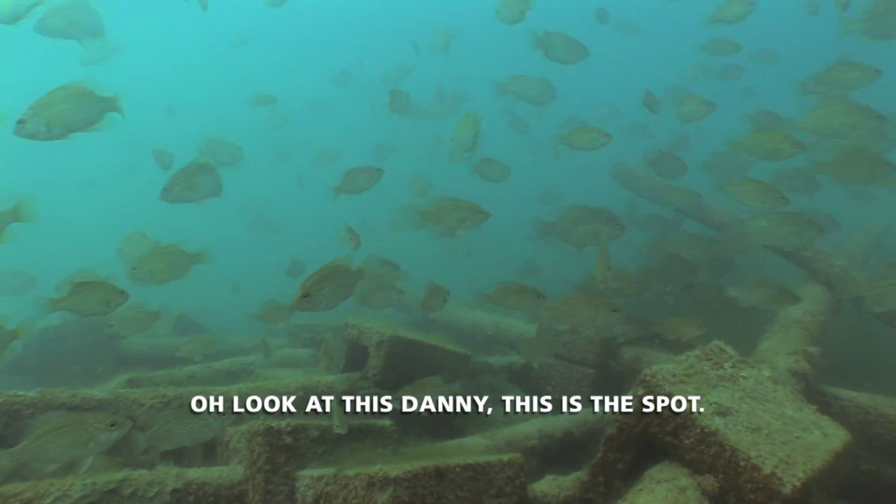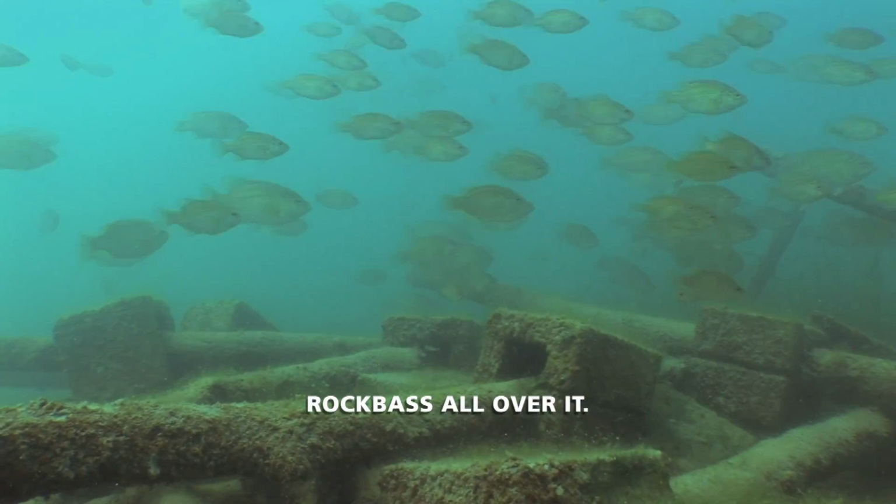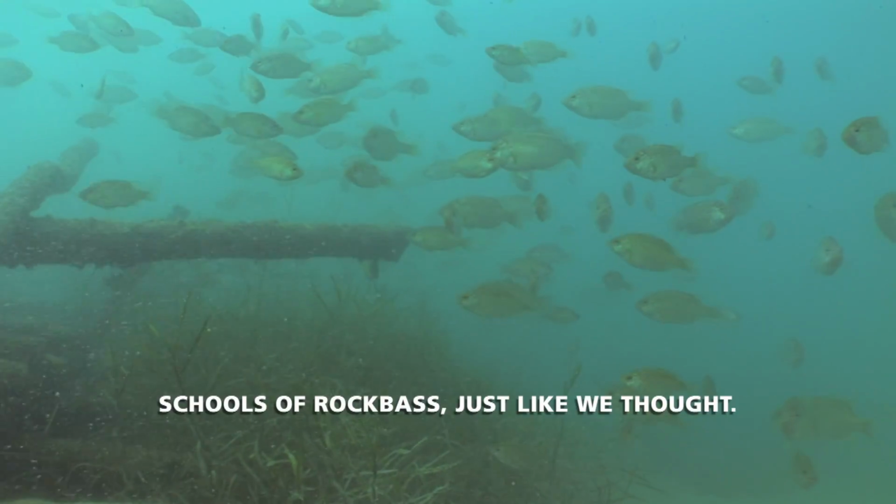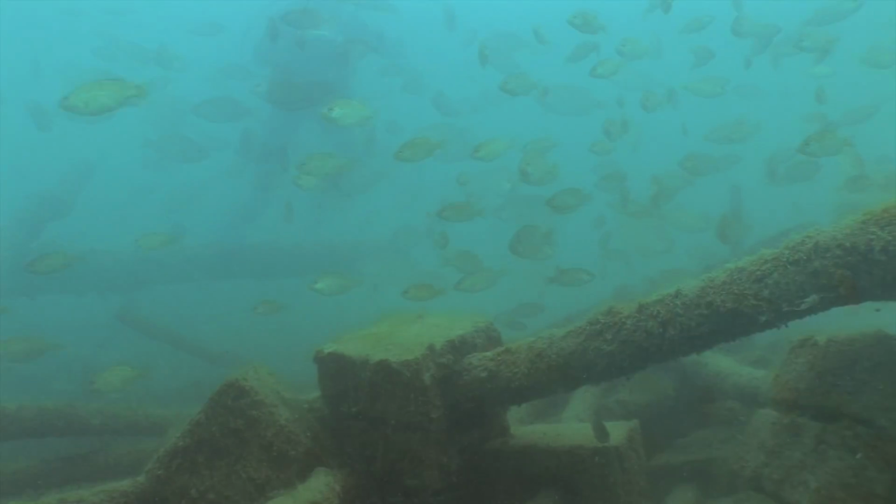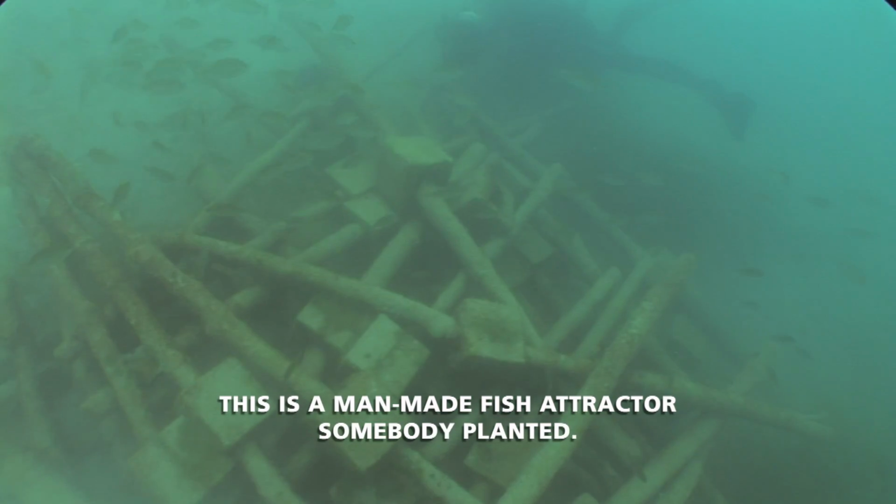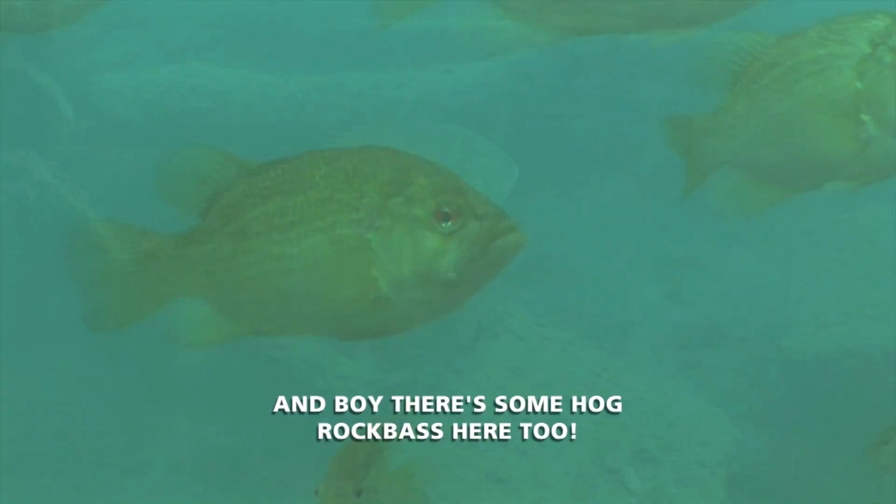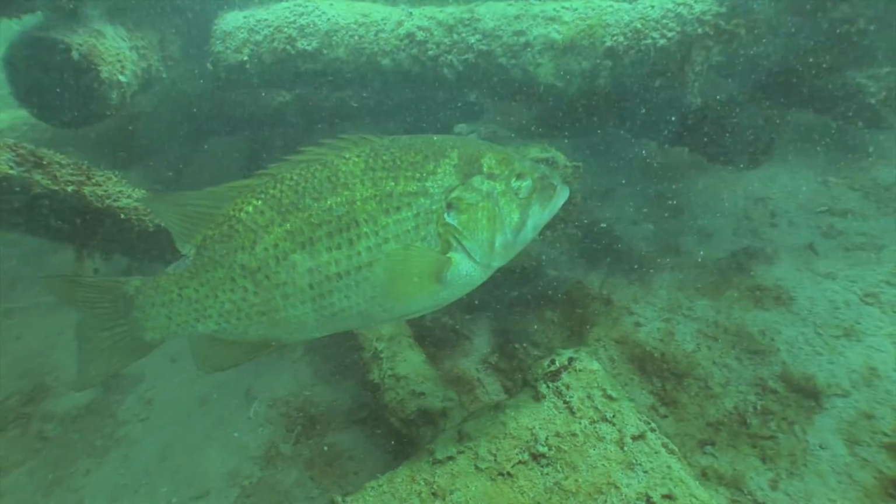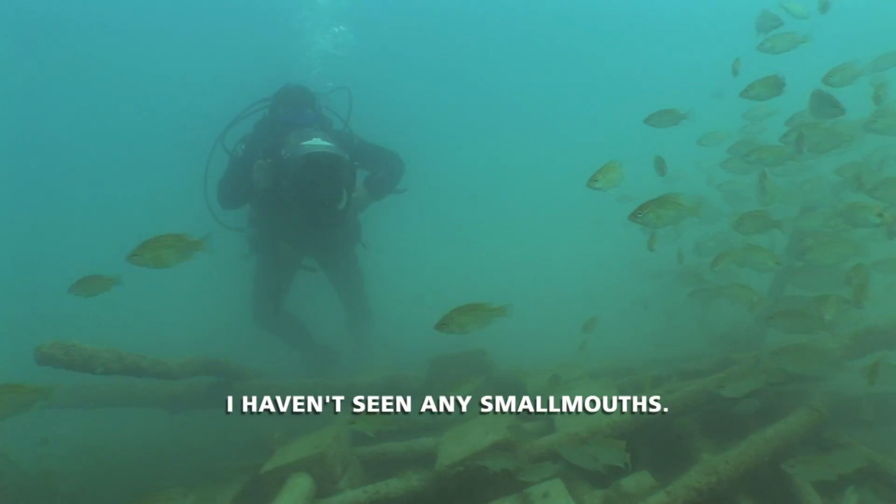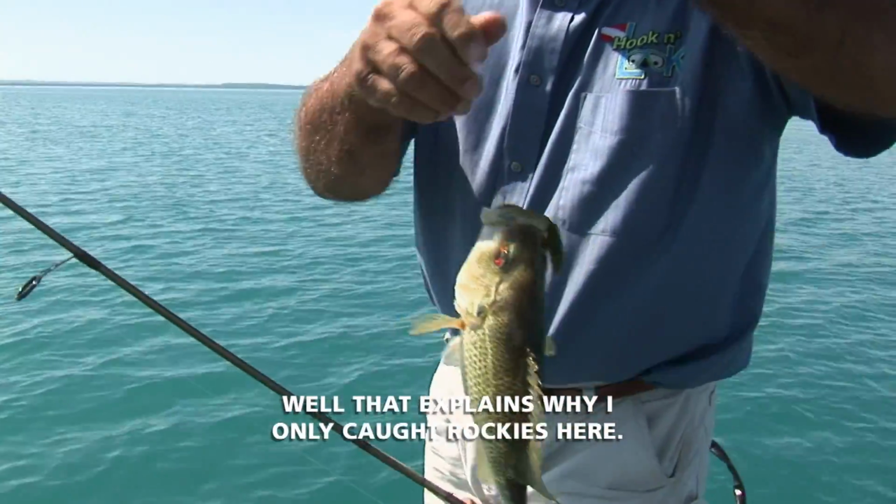Oh, look at this, Danny. This is the spot. Oh, wow. Man, check it out. Rock bass all over it. That's what we've been seeing on our fish finder. Schools of rock bass, just like we thought. Super thick. This is a man-made fish attractor somebody planted. And boy, there's some hog rock bass here, too. I mean, some giants. But I don't see a single smallmouth, do you? I haven't seen any smallmouth. Well, that explains why I only caught rockies here.